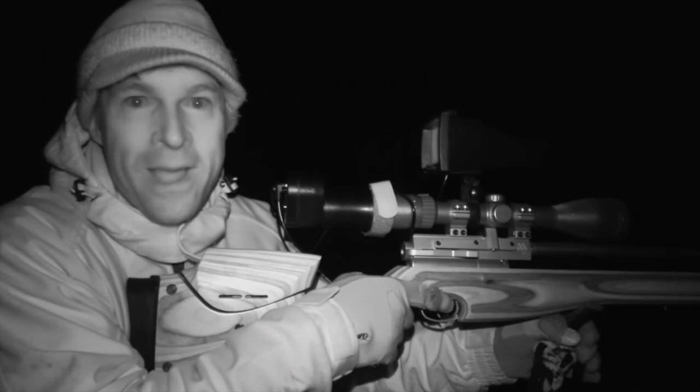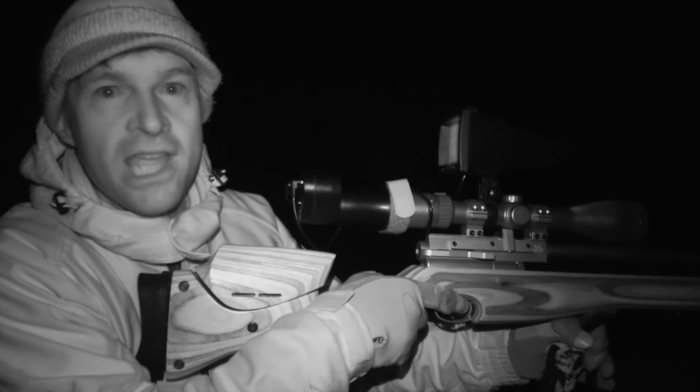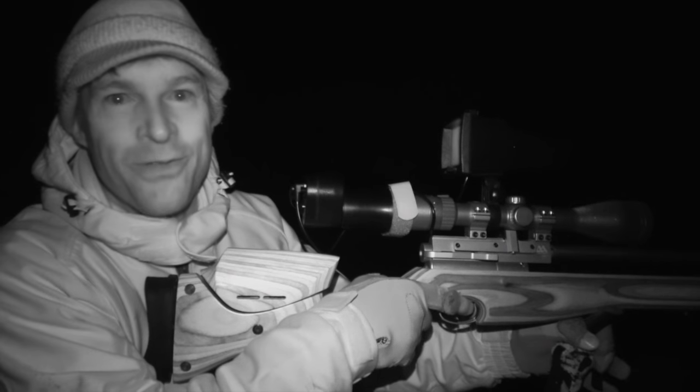Well, that one was well on the bait spot. I reckon it was about 13-14 metres away, and it's got us off the mark.